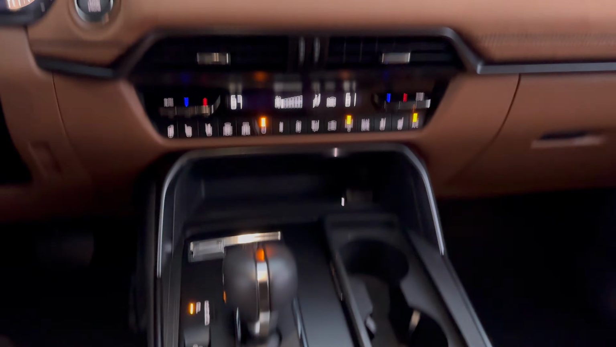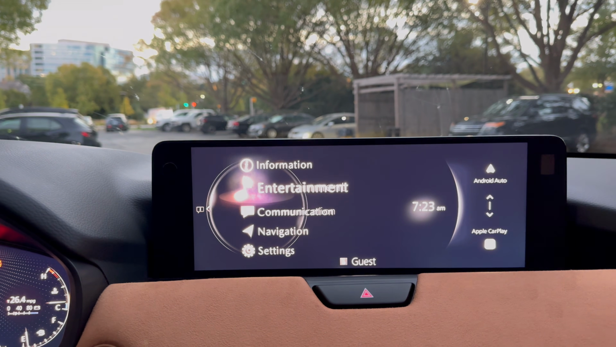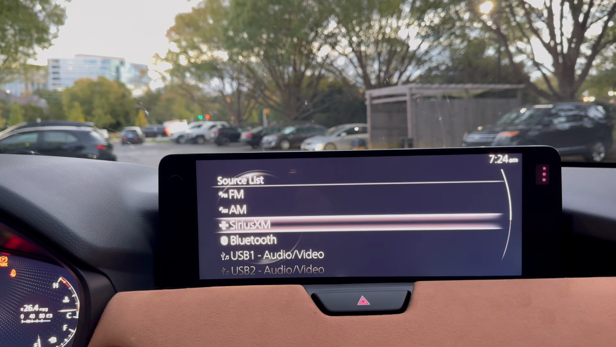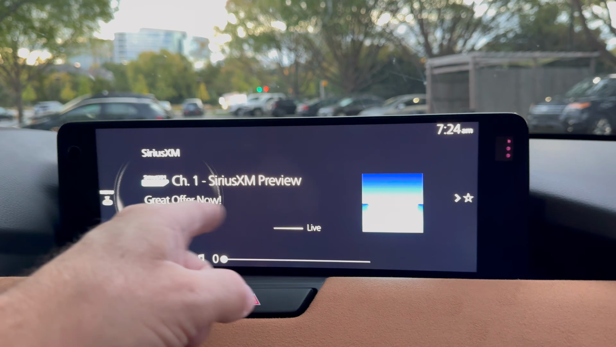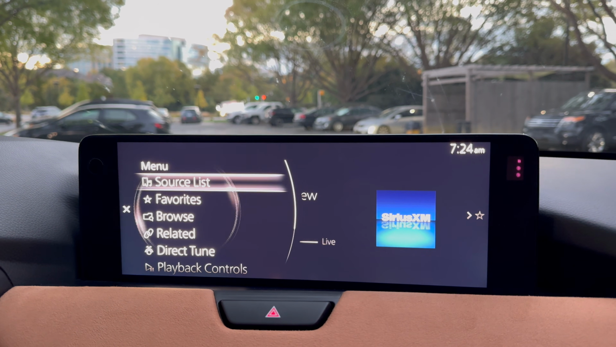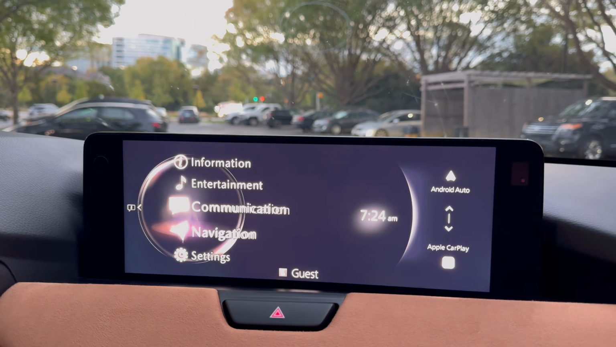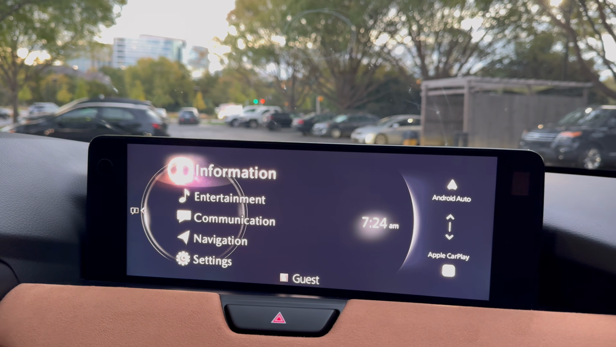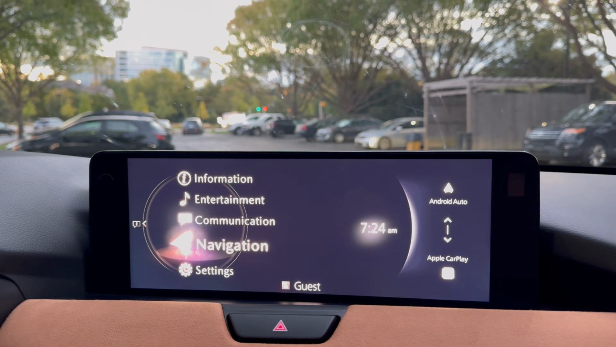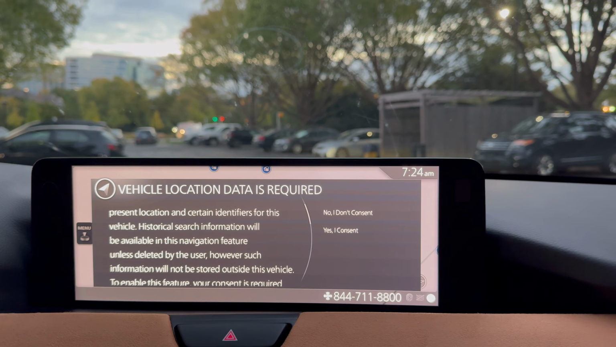This right here can be controlled by the command dial, so I can twist it and go through some pieces of information. Go down to Sirius XM here. So it would show all of the channels if this had a subscription to it. We push menu and then we can push home and it goes to navigation, to settings, information. How about the nav? Goes all the way across the screen, so that's good.